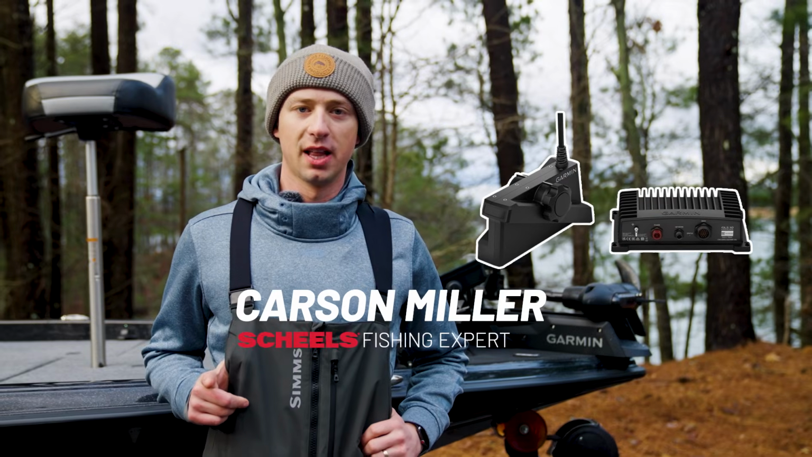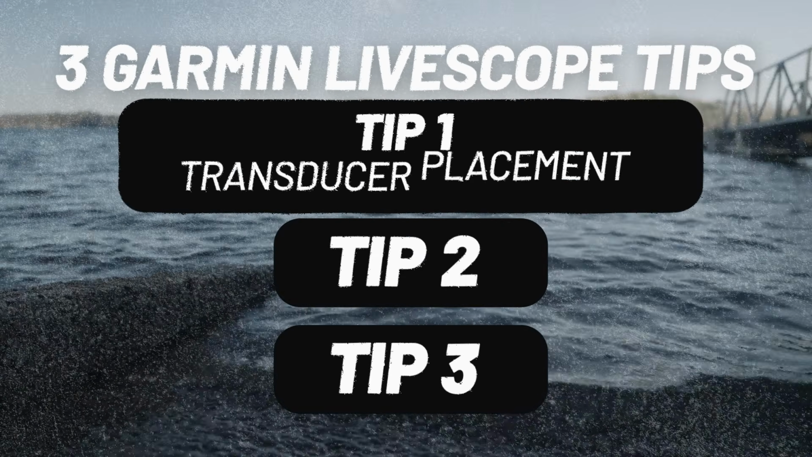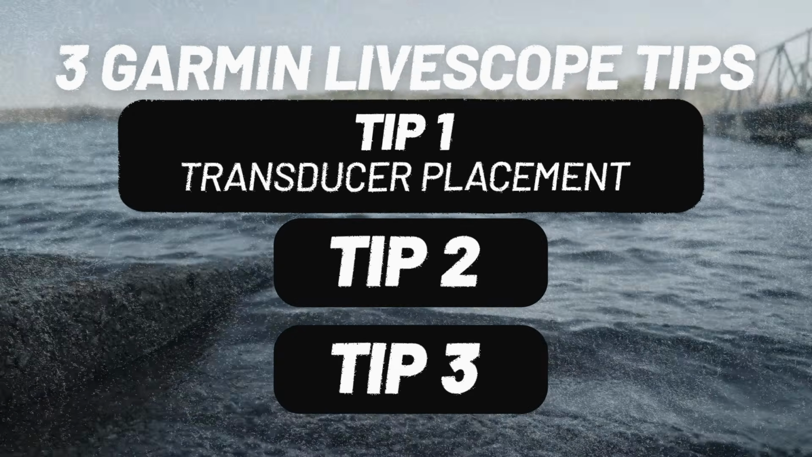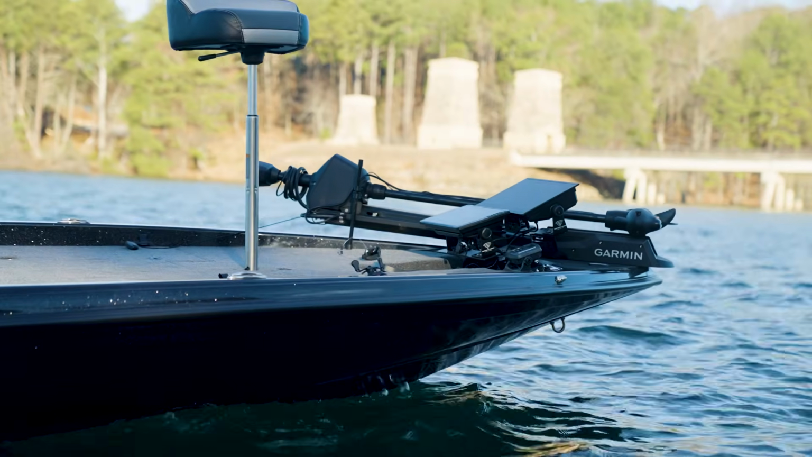So you just bought a Garmin Livescope. Here's 3 things that you're going to want to know mounting it on your boat. First thing is going to be transducer placement. On this boat behind us here, we've got it mounted on the trolling motor shaft. That's going to have 2 really big advantages for you.